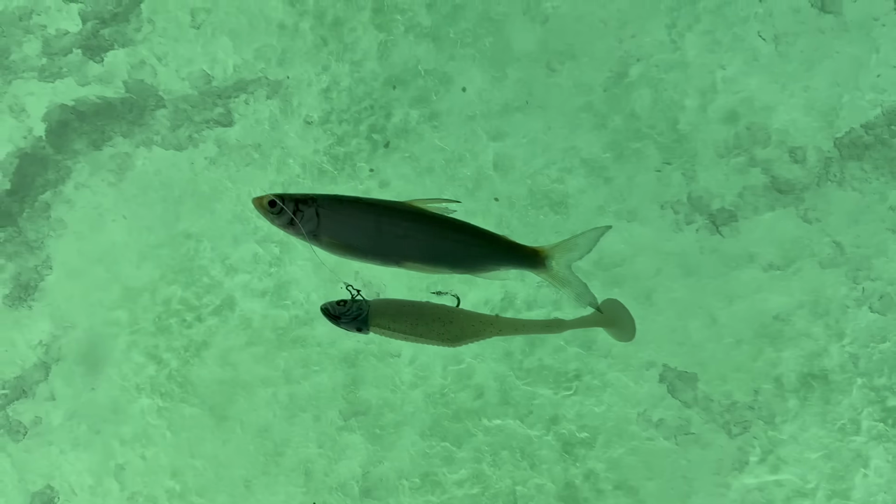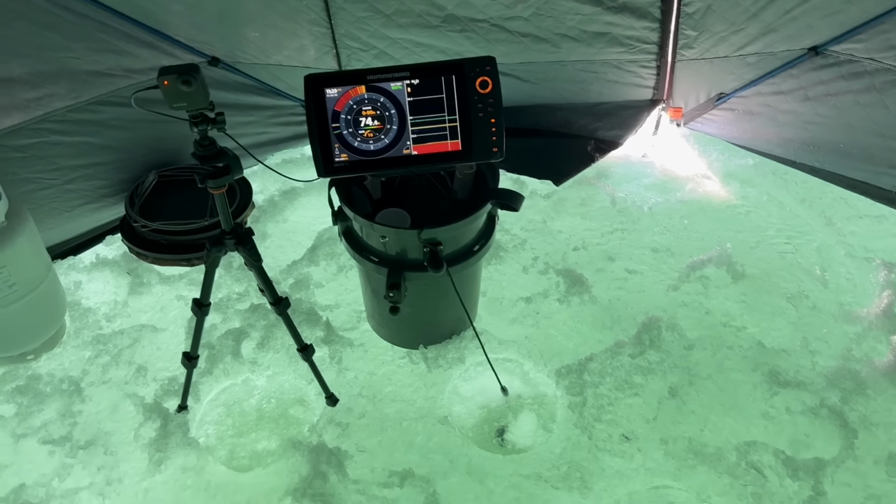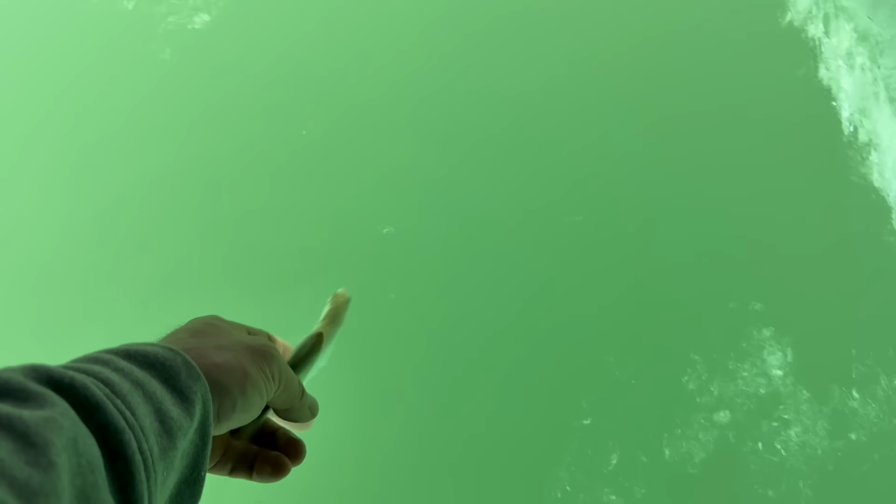Look at that. That's what they're munching. That's what I'm gonna feed them. So a couple more that have been scooting around down there. This is it. Just makes the world go round out here. It grows them big.